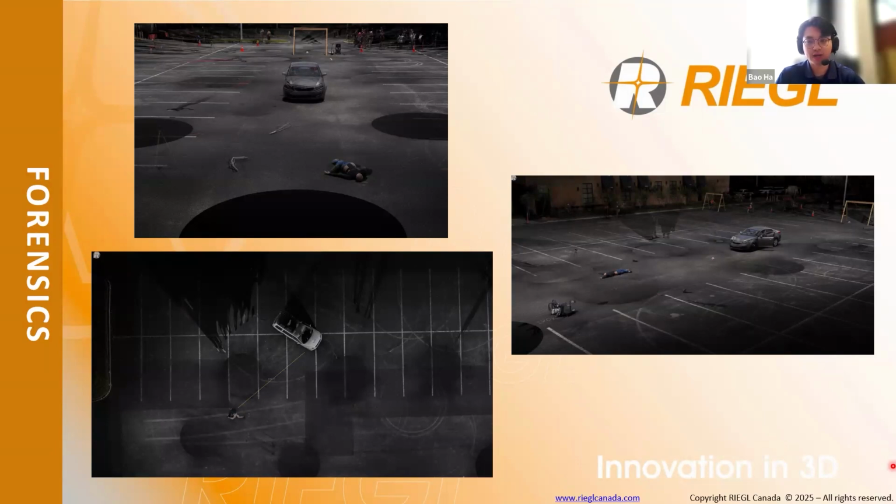With RIEGL's millimeter accuracy, small factors like bullet trajectory can be measured with confidence. Plus, with digital preservation, the scene remains intact for future analysis, providing investigators and courts with reliable, measurable evidence long after the site has been cleared.